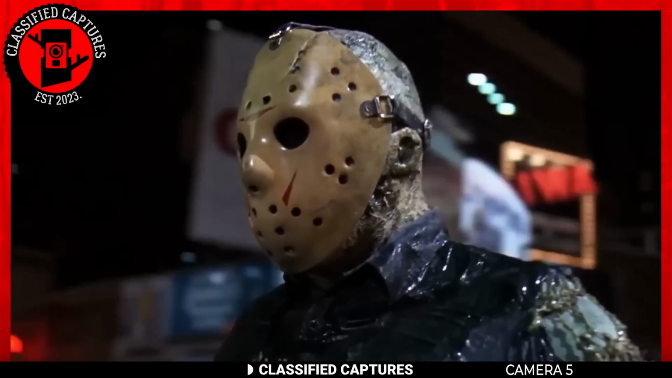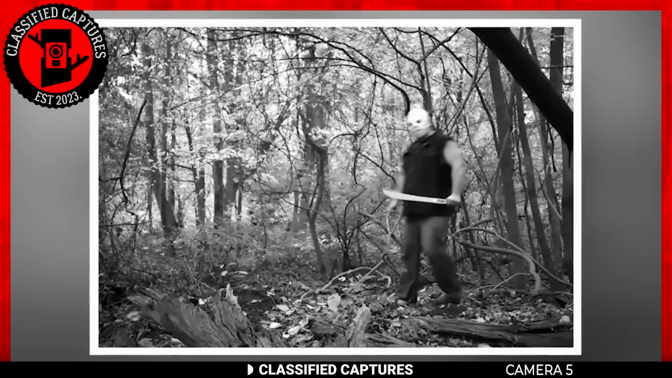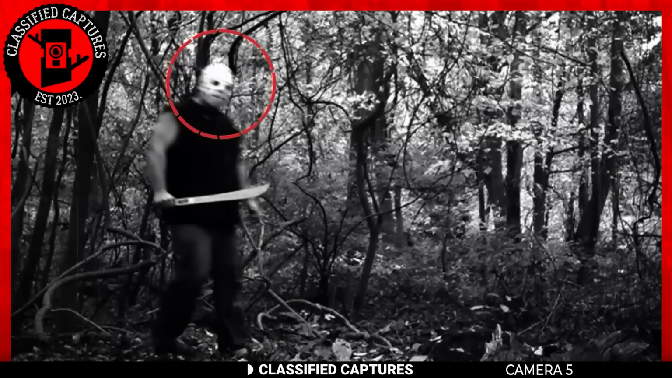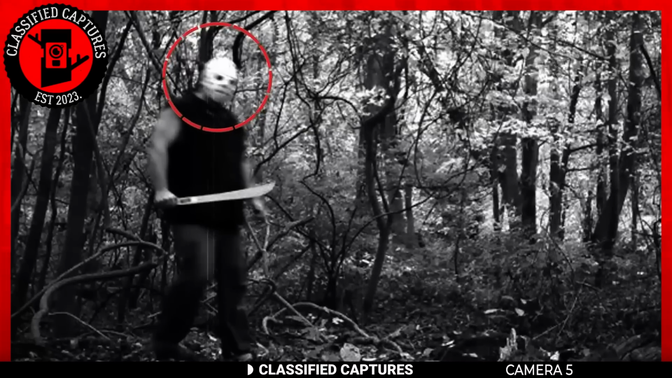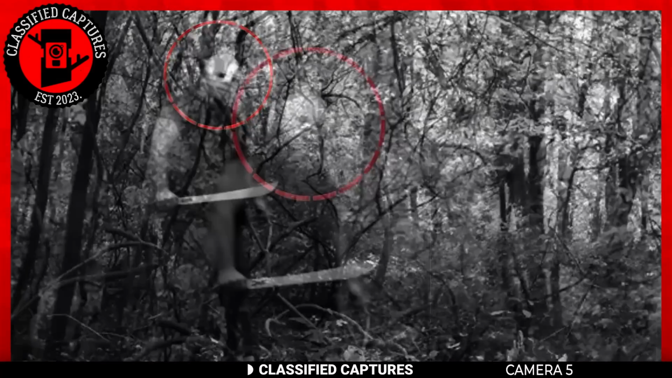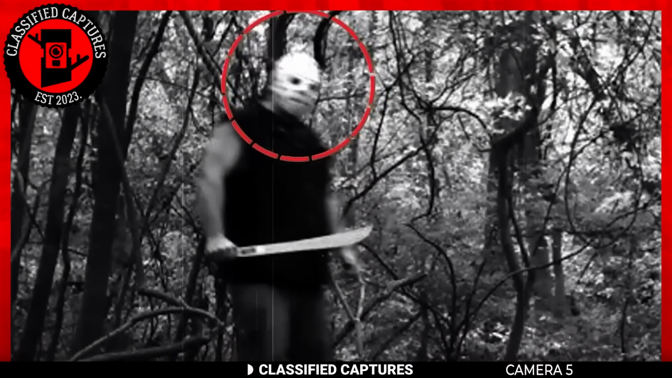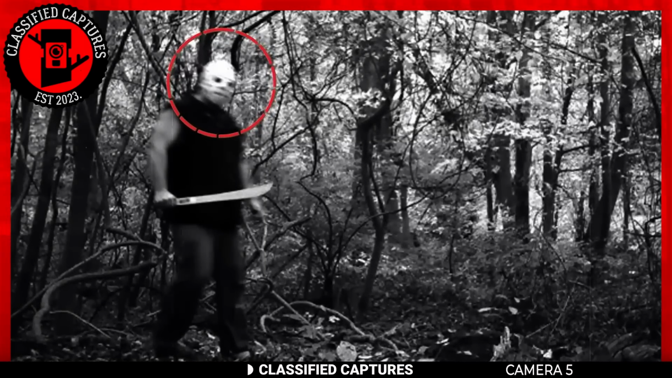Now to something that's literally out of a horror movie. If you've seen Friday the 13th, then the character you are seeing on your screen should be very familiar to you. What if I told you that the image you're looking at wasn't taken on a movie set, but rather by a trail camera in 2014? It's enough to send shivers down your spine, isn't it? Shocked? That's exactly how the owner of the trail cam felt when he saw the footage.